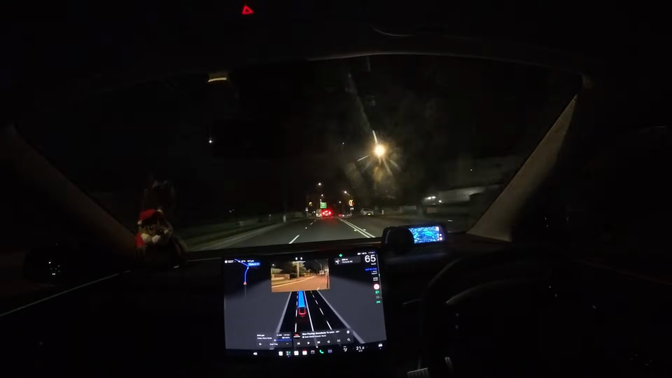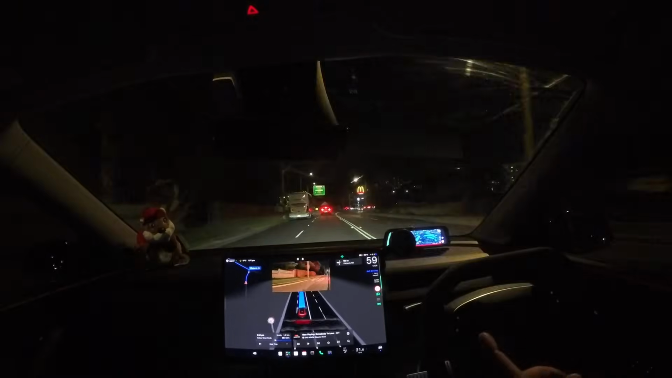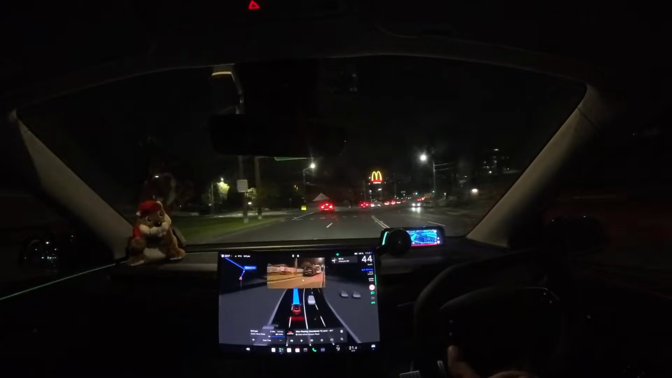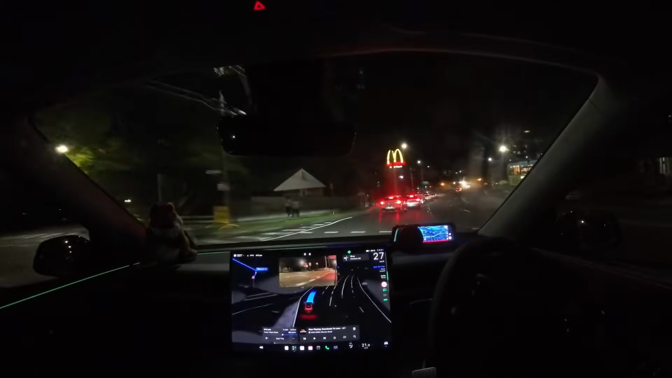So yeah, so here's another test here. There's usually a car parked there, and on V13 it would actually try to go into that lane, but it looks as though with V14 it didn't actually push it, which is great.